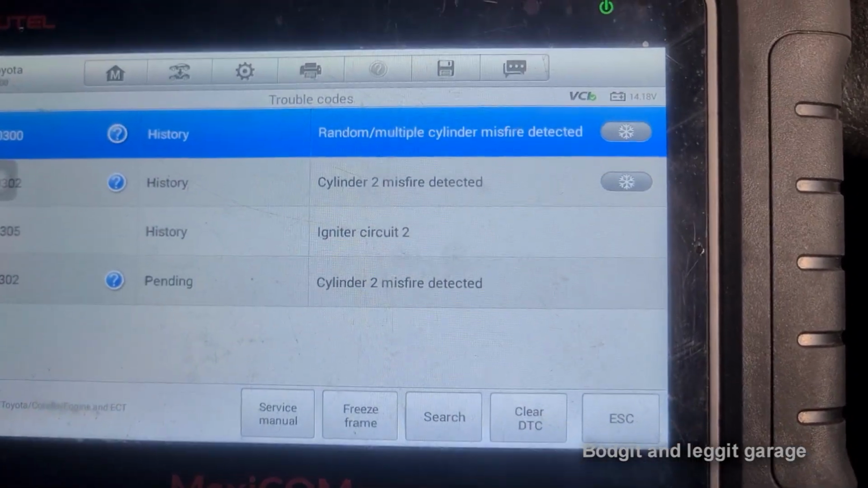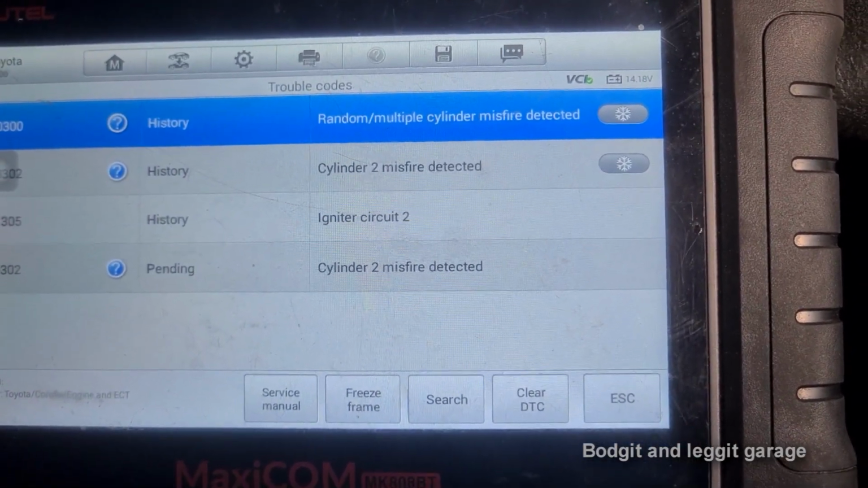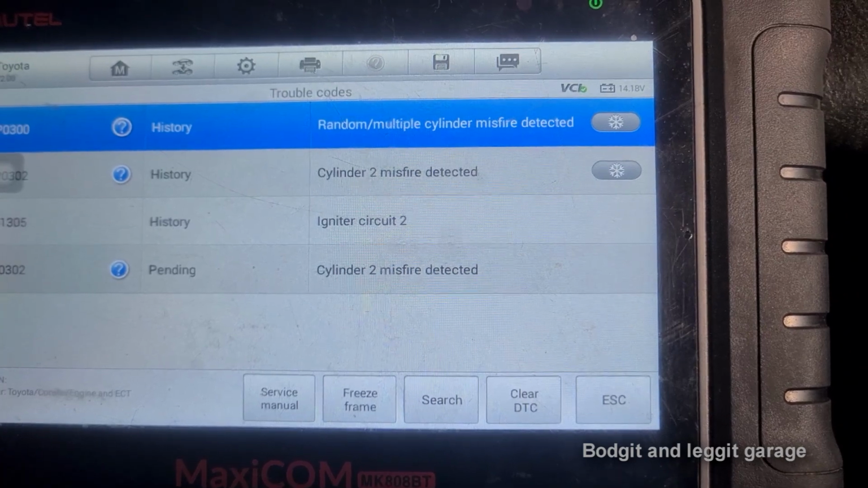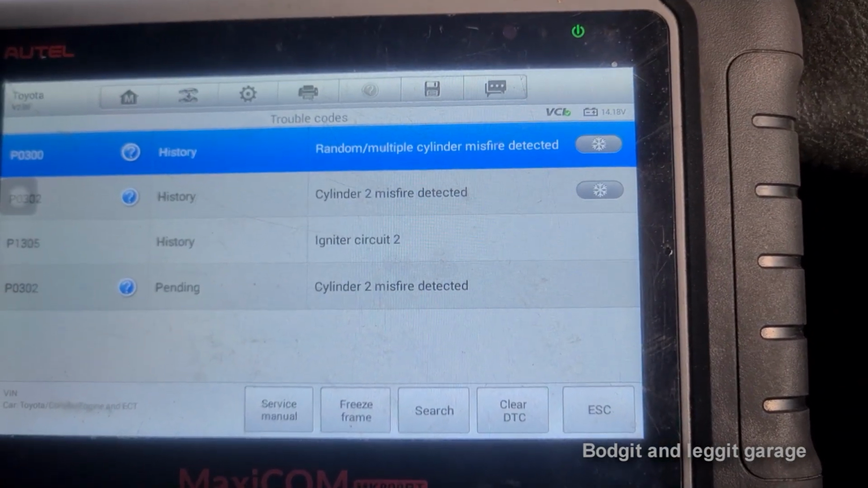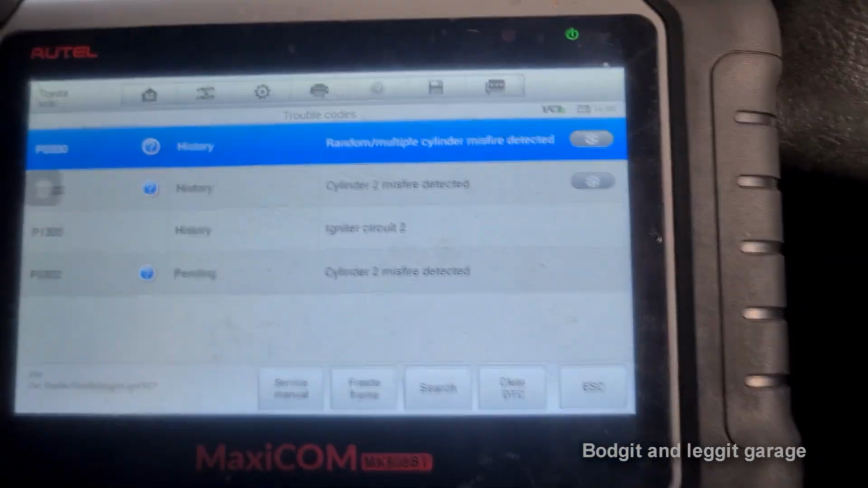So it was right in what it was saying. So there we go, we know we were right. So I'm going to tell the garage new plugs. And again, look, this is where it's also tricky.